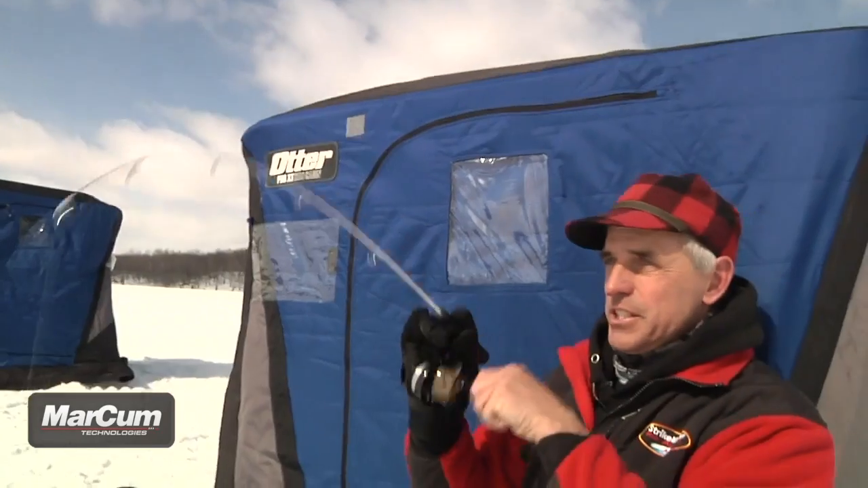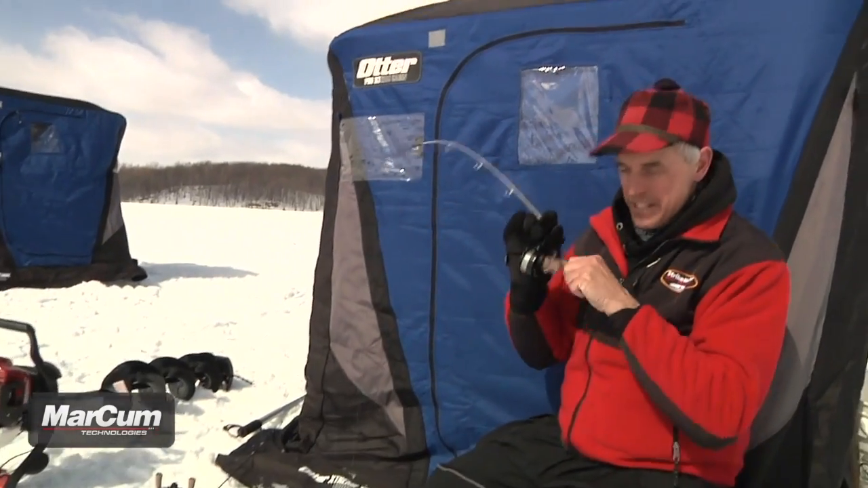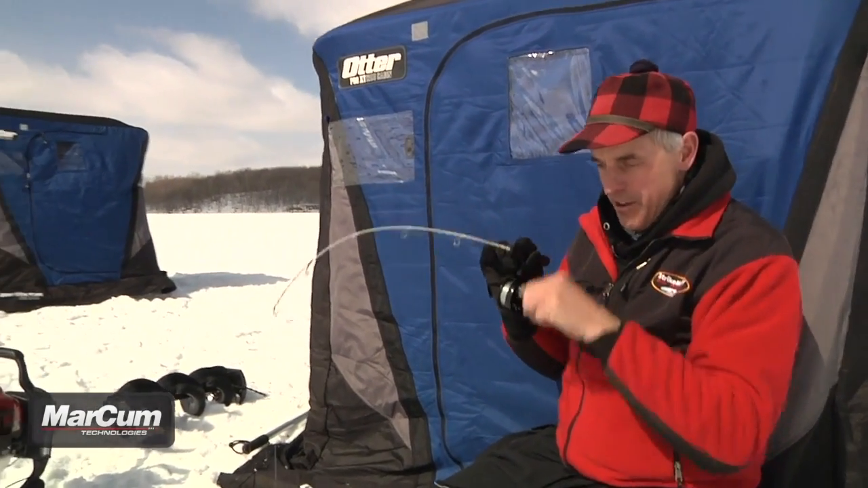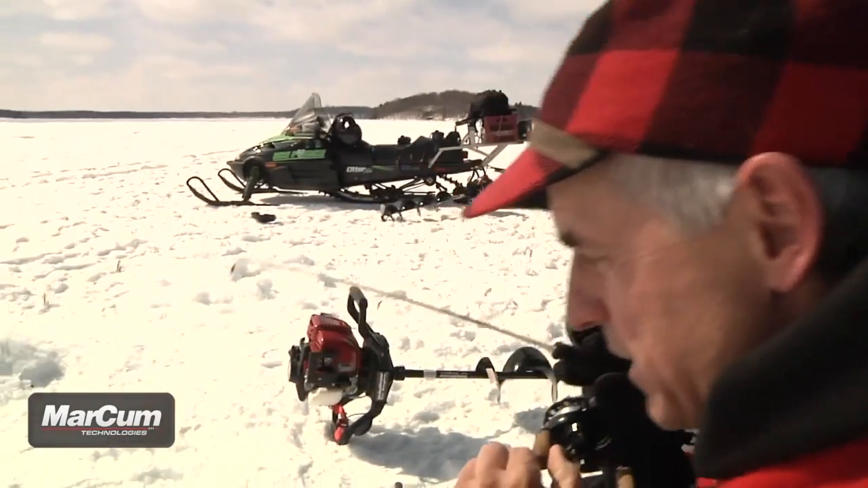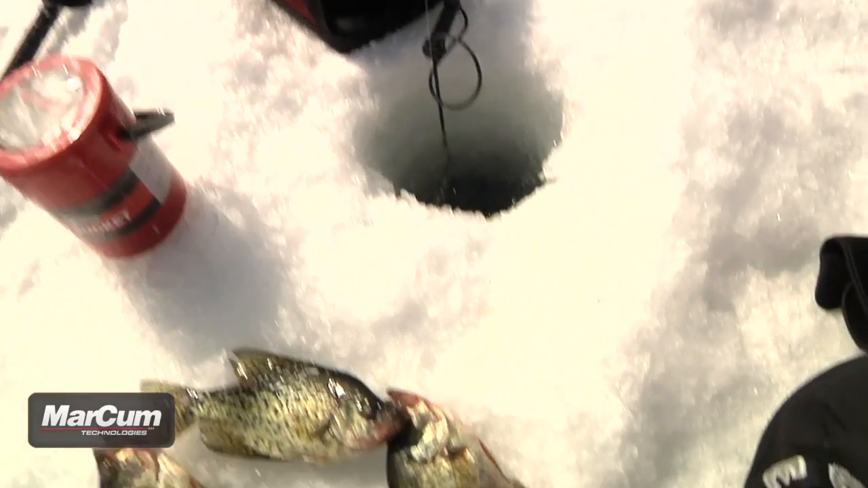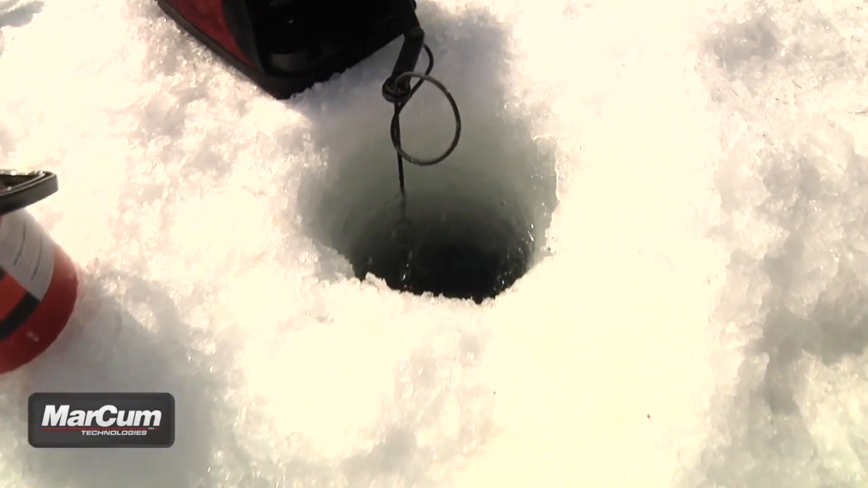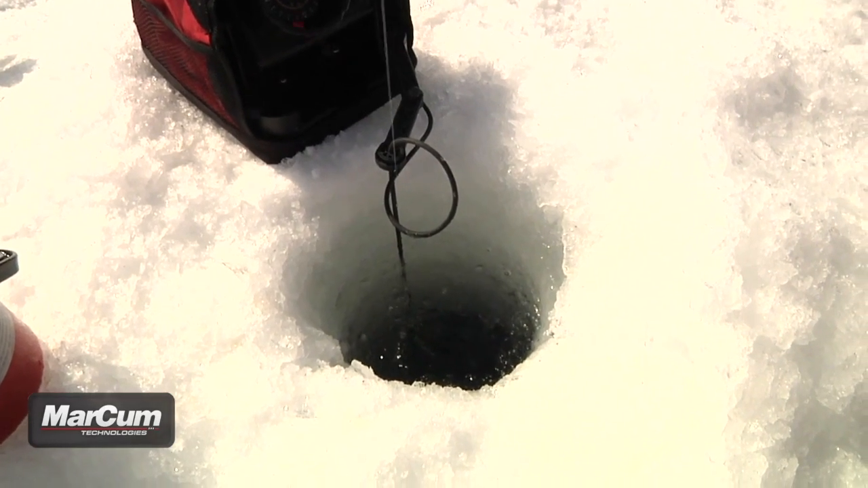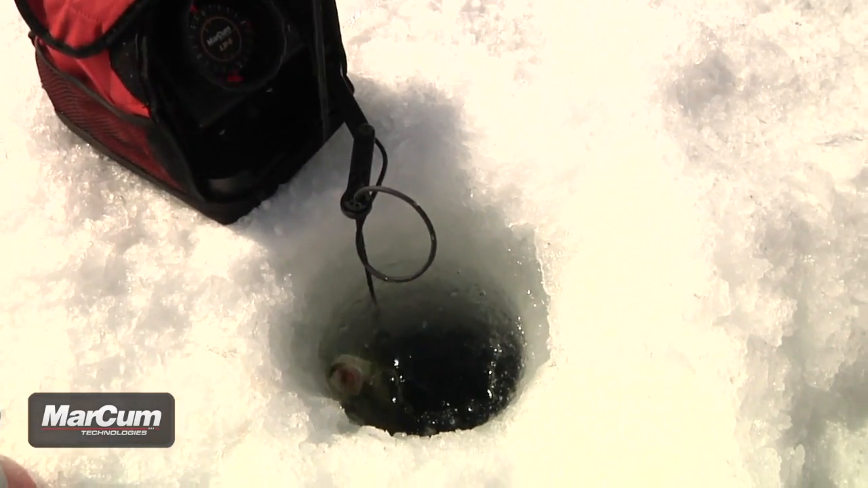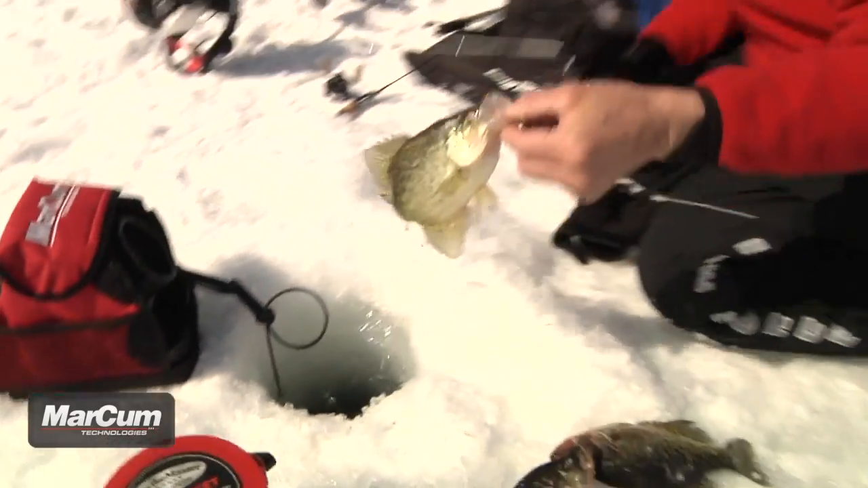There we go. Just like that, right on key. Separate them and you catch them. Perfect. Now we're going to see if this is one of the bigger ones or one of the smaller ones. There's lots of fish going on down there. Come on, guy. Like I said, this is a deep water situation. Smaller guy, but